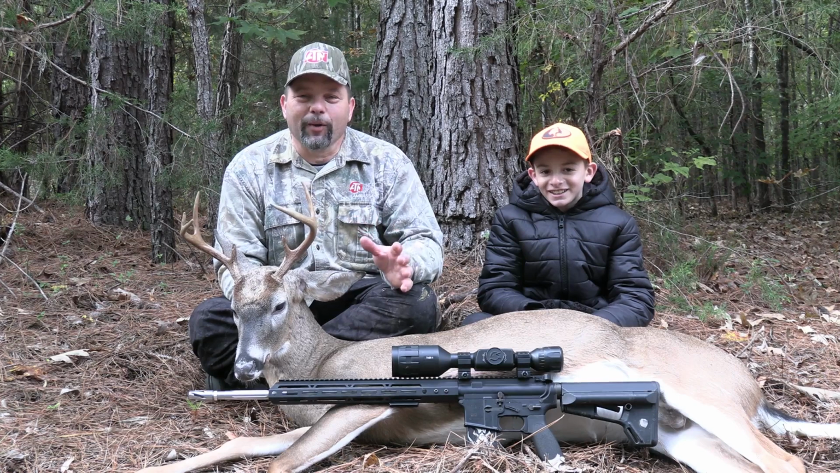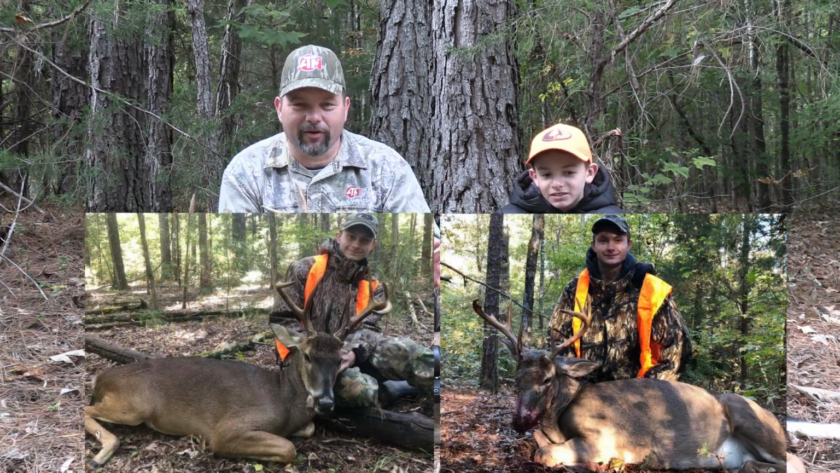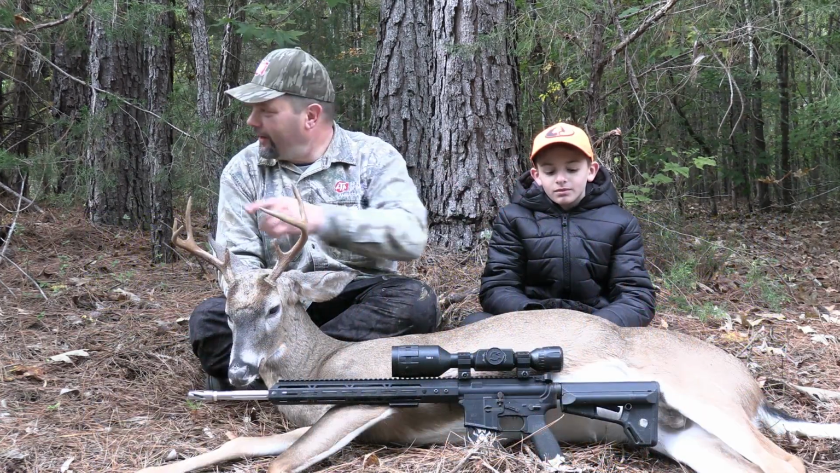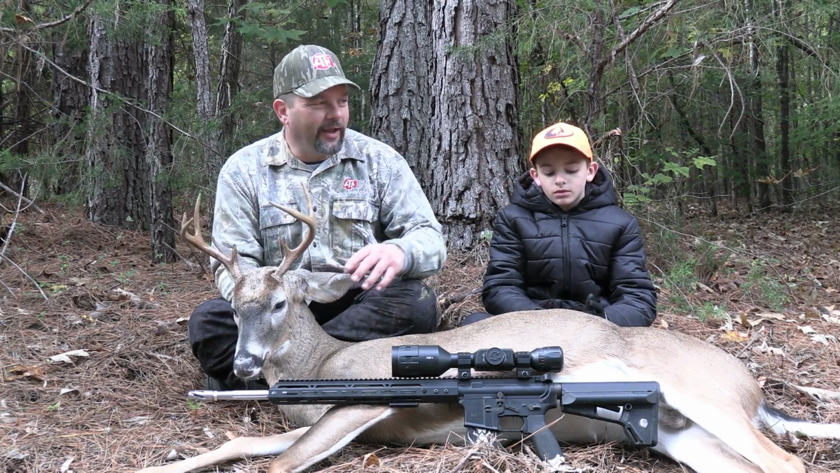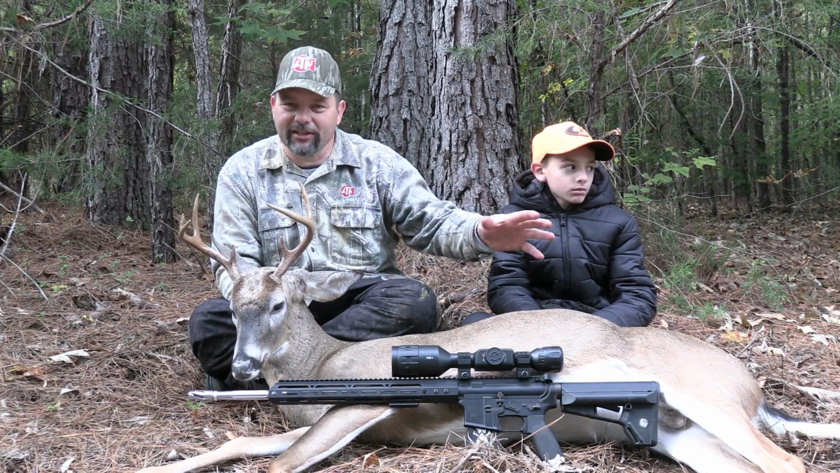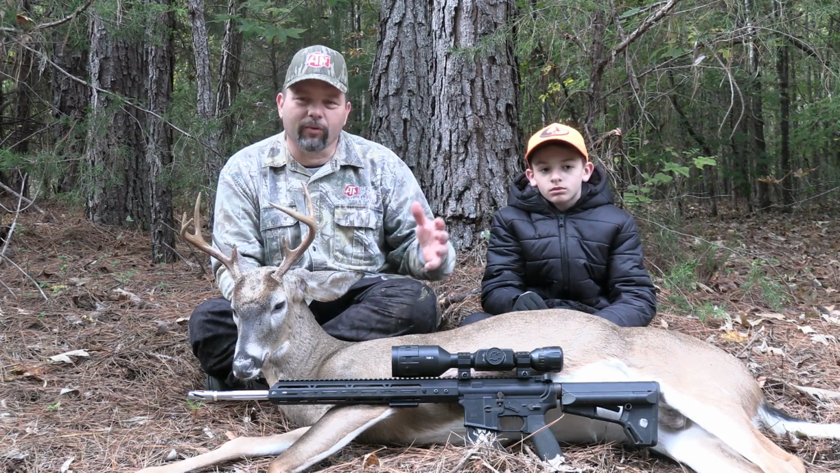So we're out here on a piece of property that Hunter has taken some nice bucks off of, and we're going to talk about that property a little bit as we sit here. We're on a power line right now, and right beside us is an old stand. It's a piece of property I got permission to hunt, and I don't want to bring my youth hunters onto a power line. Power lines are good. You're going to see deer cross it, but the older deer cross it quicker. I don't want to rush the shot.